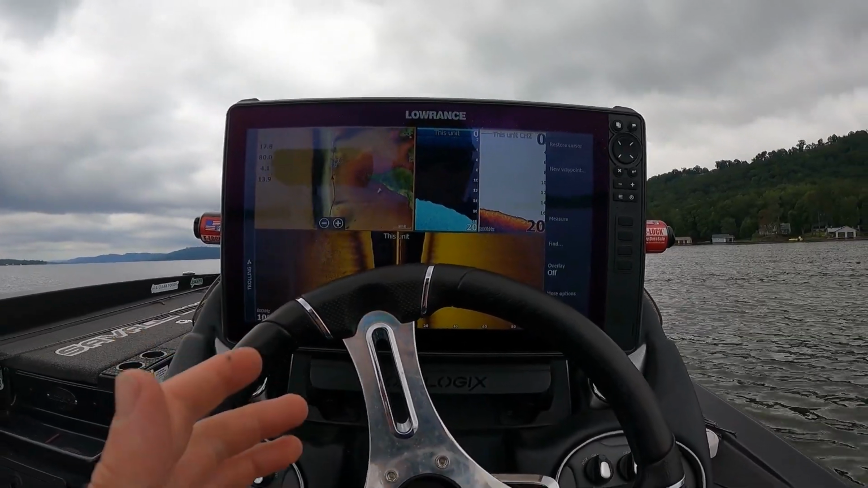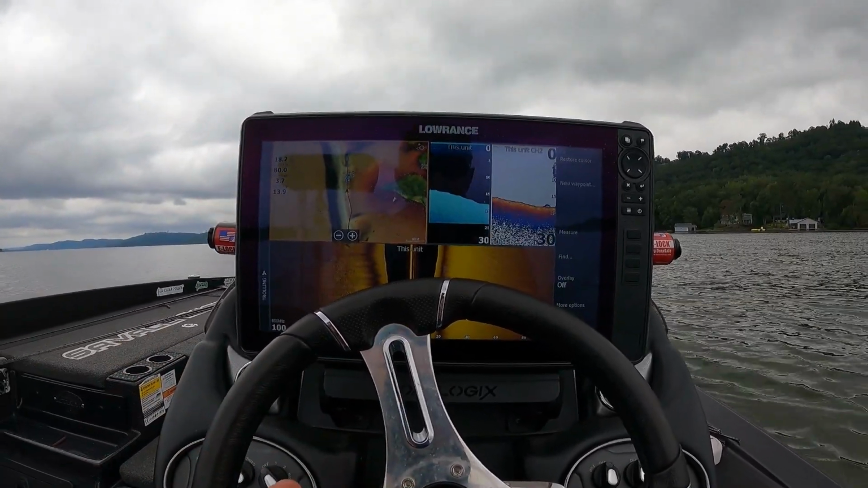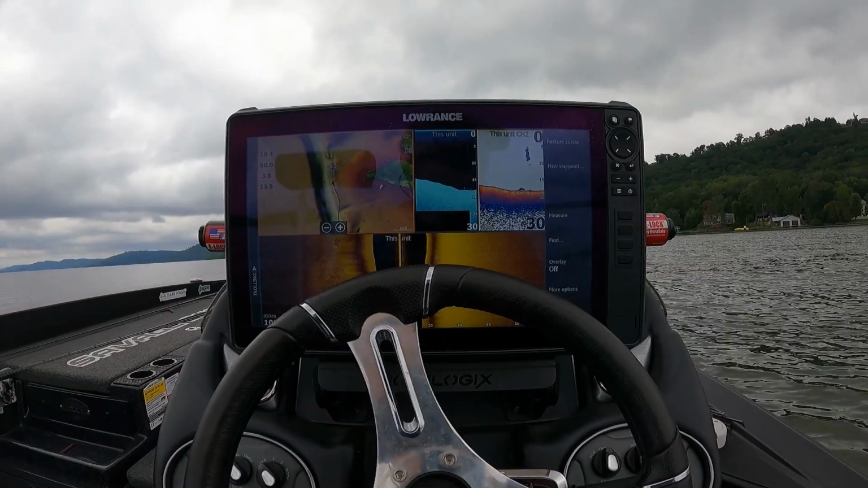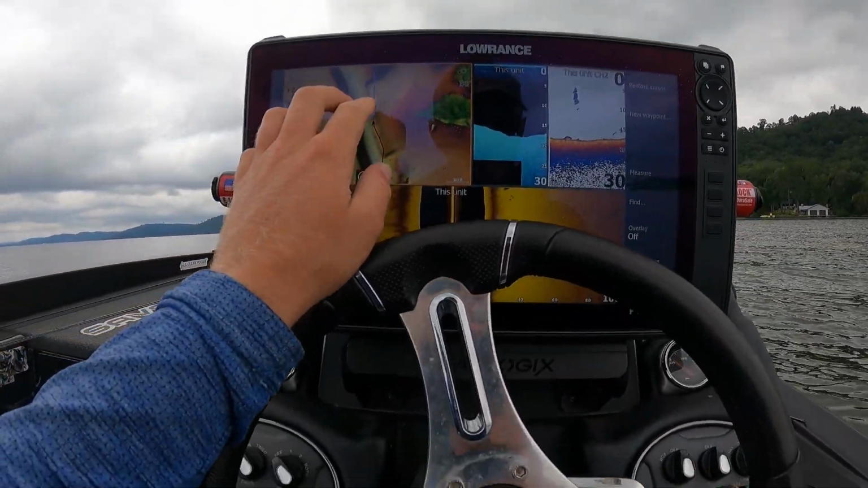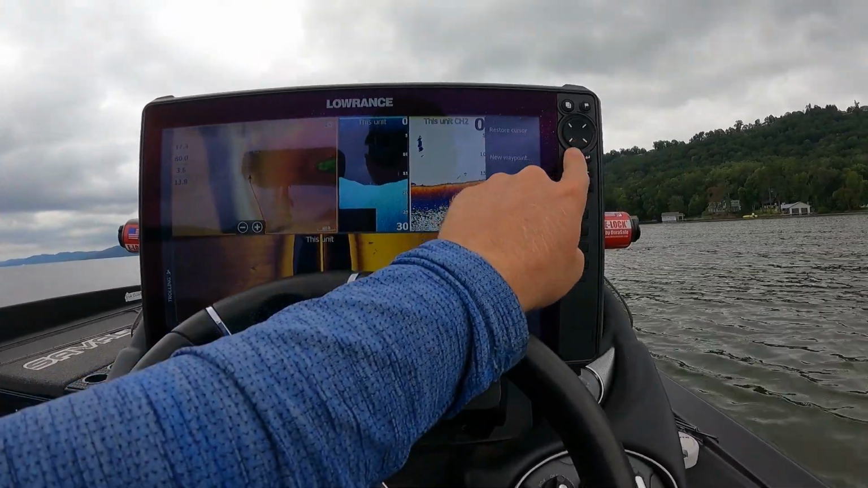But I didn't want to bother those guys anymore. I didn't think I was getting too close, but I didn't want to take a jig to the back of the head either. So we got out of there. We're going to scan some more stuff here and try to show you guys maybe some more fish.